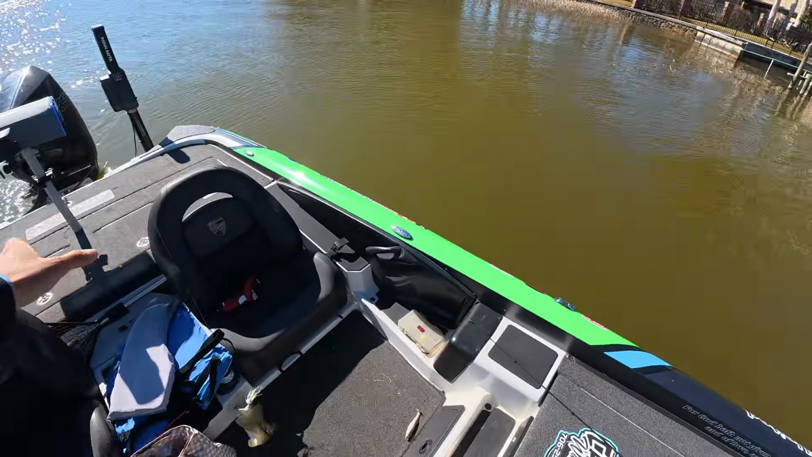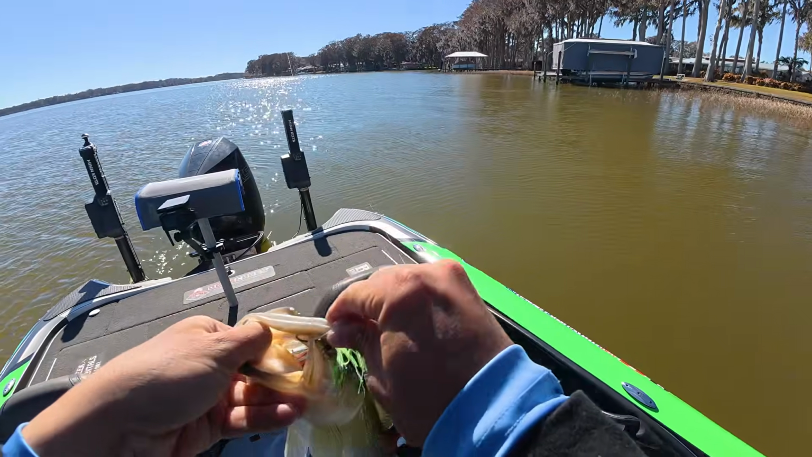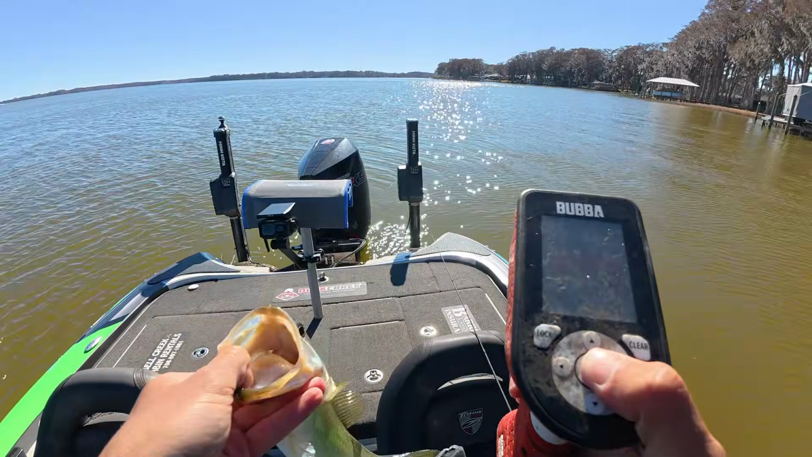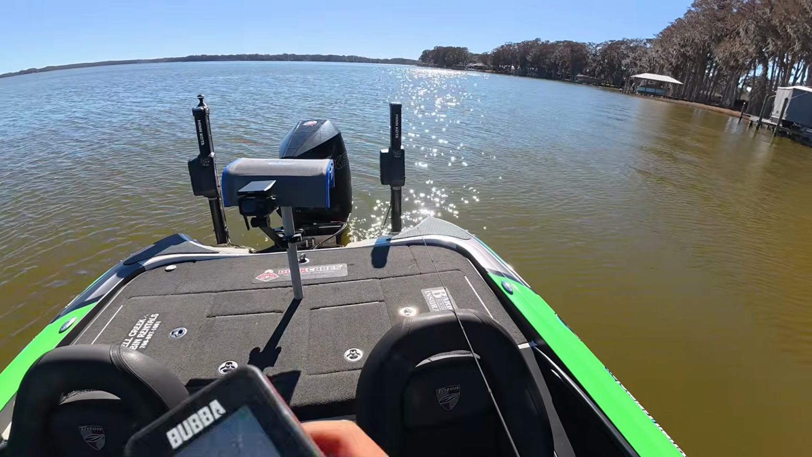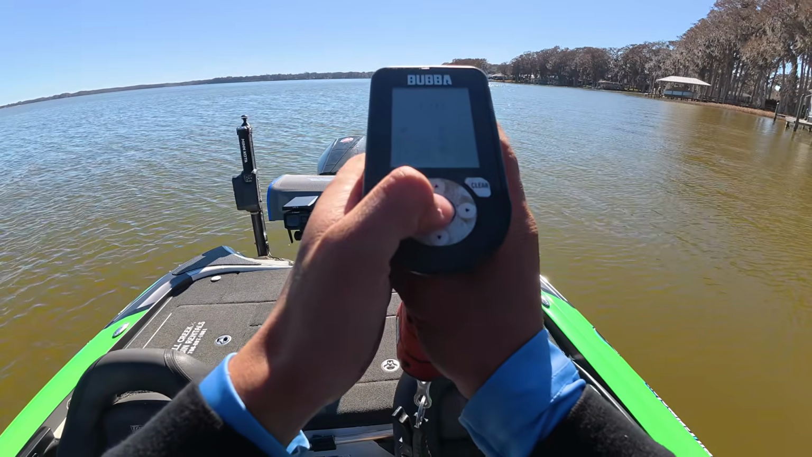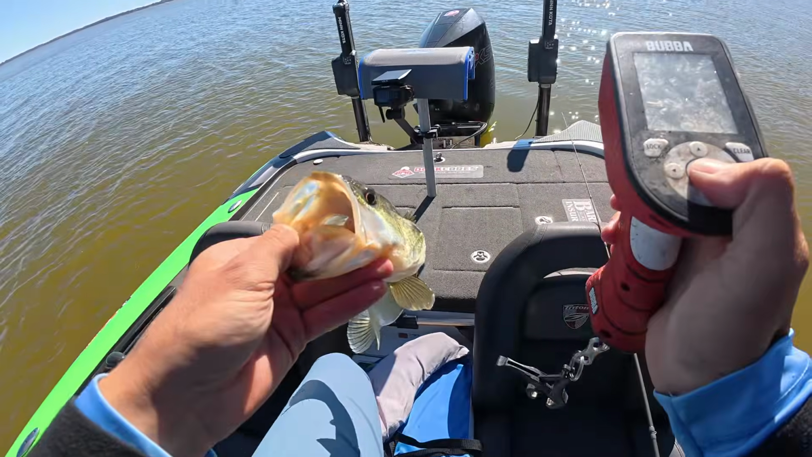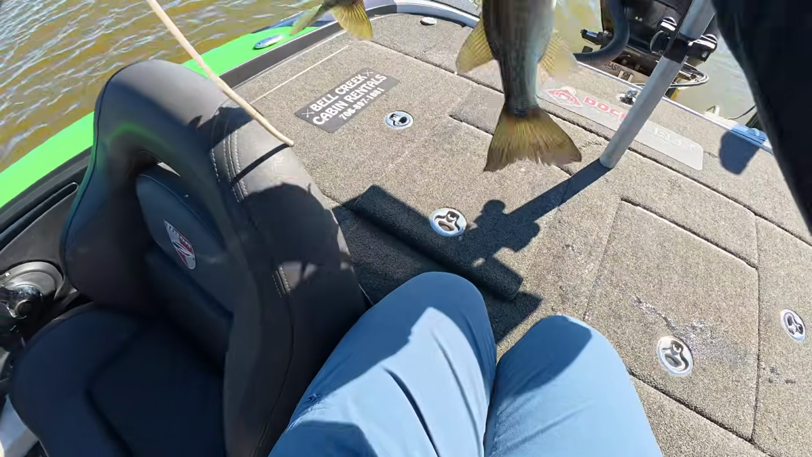Alright guys, we got one right there. He's actually gonna help us out, which is crazy to say. He's not what we need, but you know what? Anything helps. A pound 07, which is a definite upgrade over a .70.